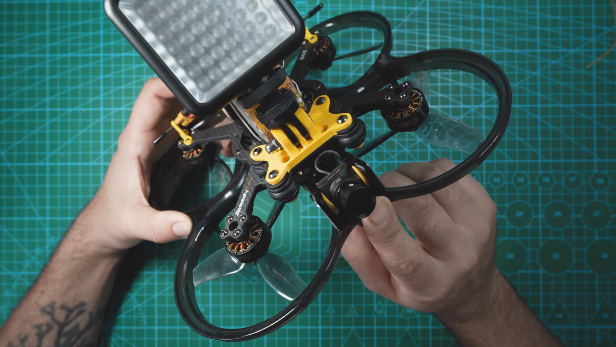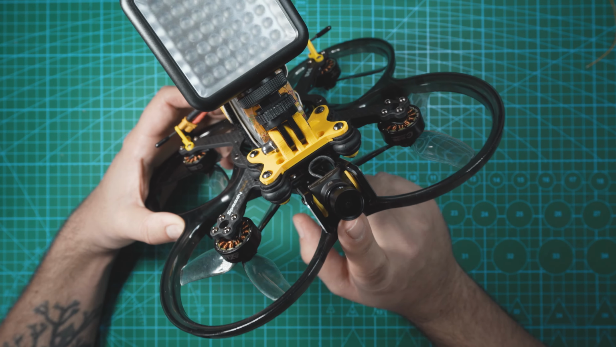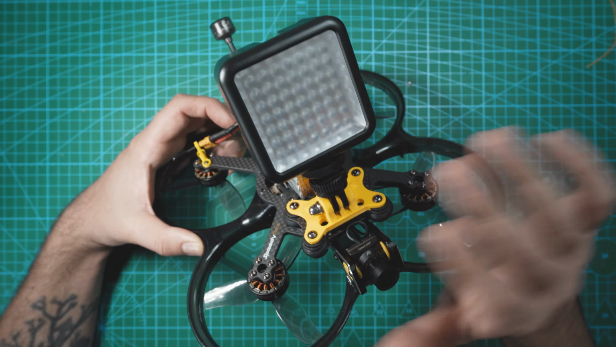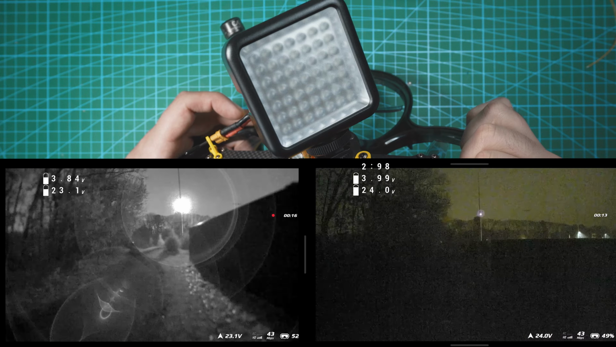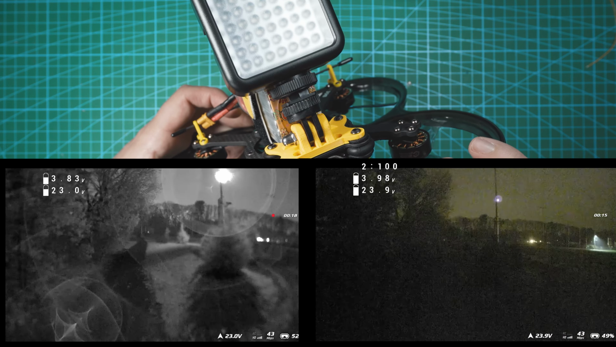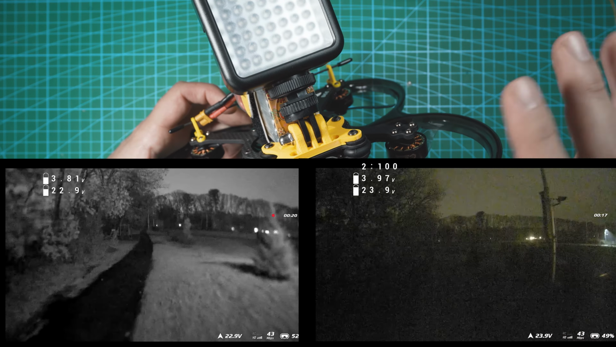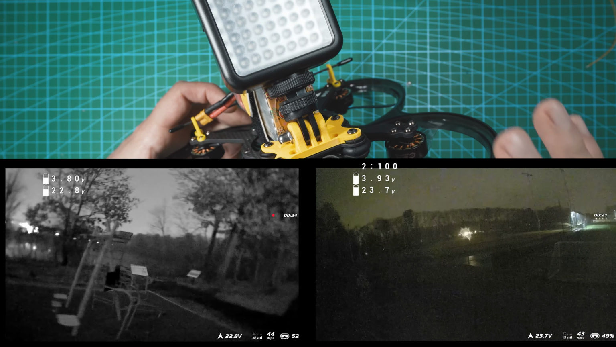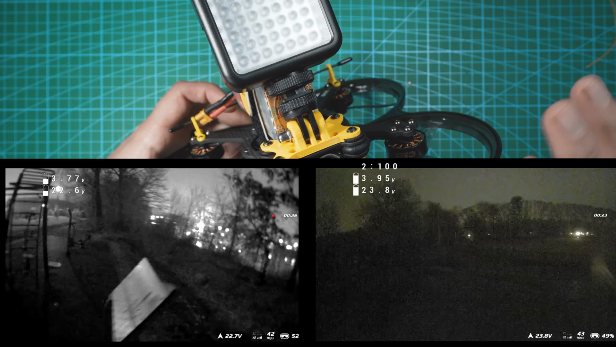In my testing, the Night Eagle HD seriously outperformed the Polar. I was able to utilize lights that I didn't even know were set up over there. If you compare the footage between the two cameras, you can see that there's an infrared light on that light post. In the footage from the Night Eagle HD, it illuminates the trees and that general area is pretty well lit, whereas with the Polar, it was pretty difficult to fly over there and you just can't see anything.